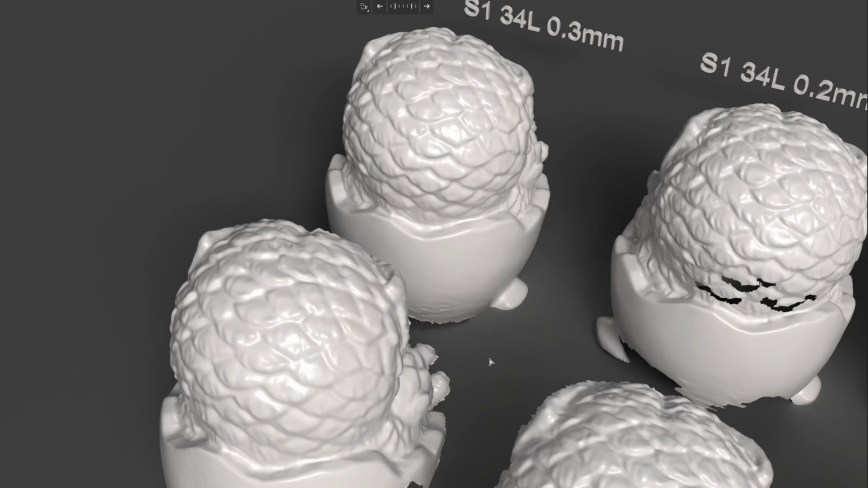Okay, so this is a comparison between the scanning mode and the resolution. In the front, it was scanned with the 34 line at 0.3mm resolution, and in the back, it is scanned with a single line at the same resolution.